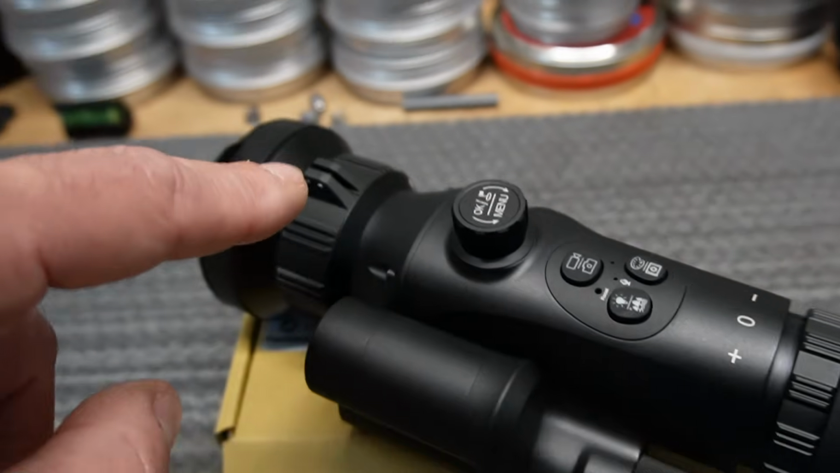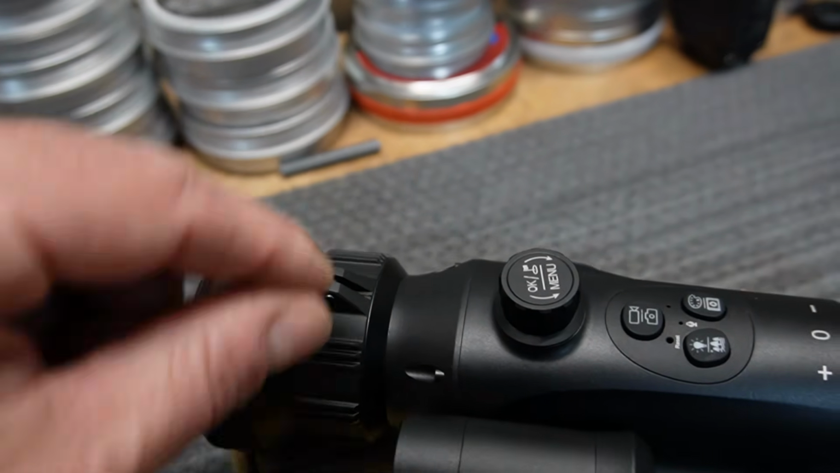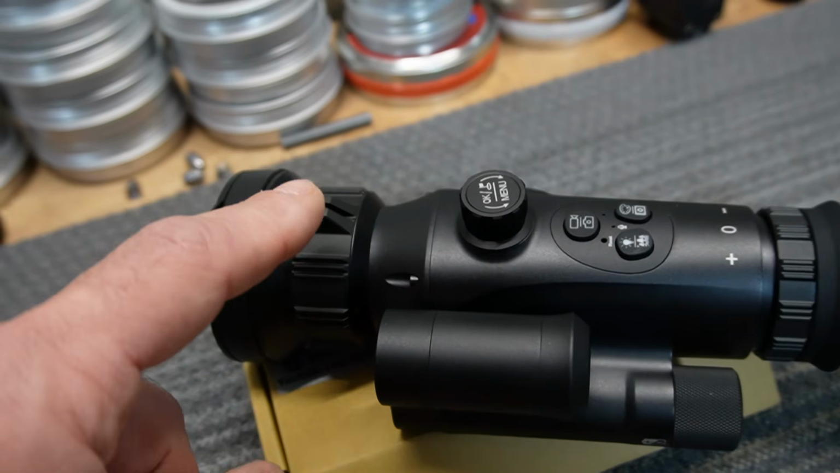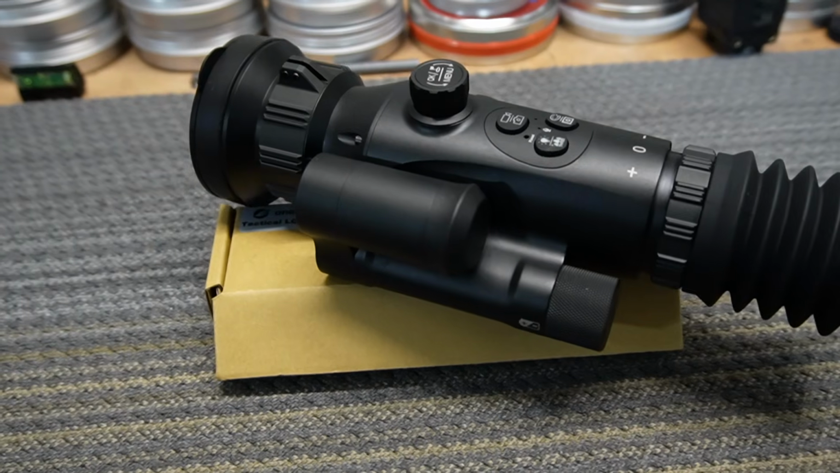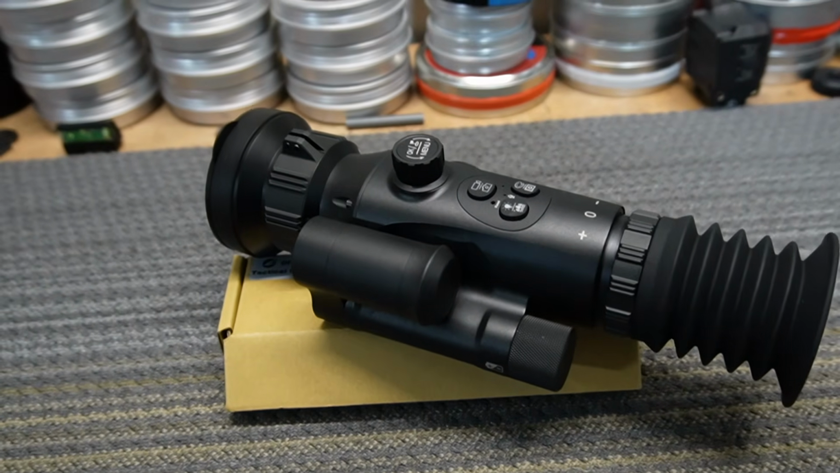And this is your focus to the target. You can just scroll this in and out and adjust your target focus. So those are the two things that I almost forgot to mention, but there they are.